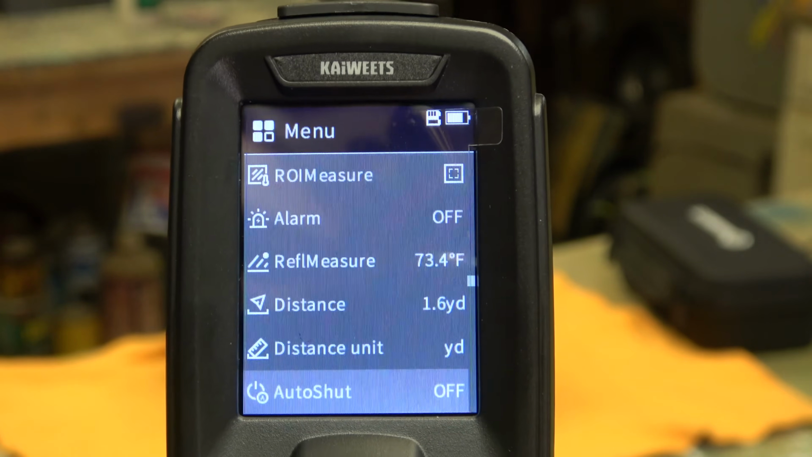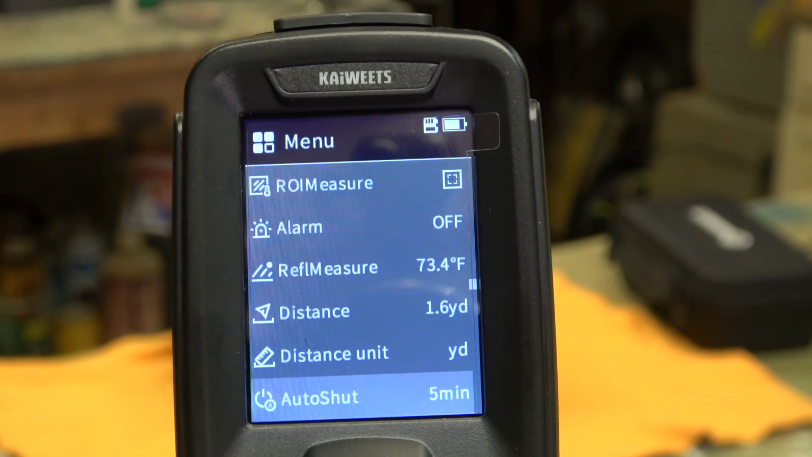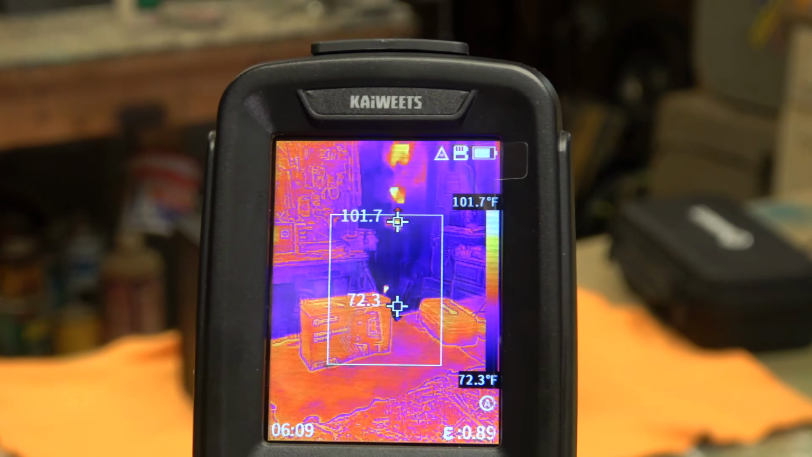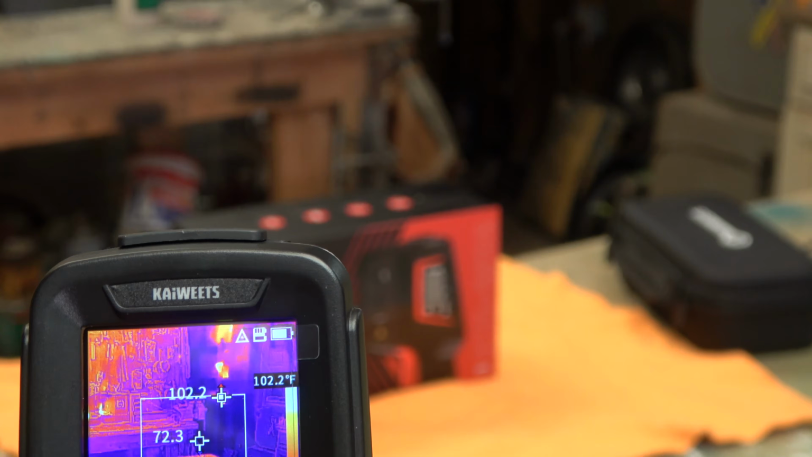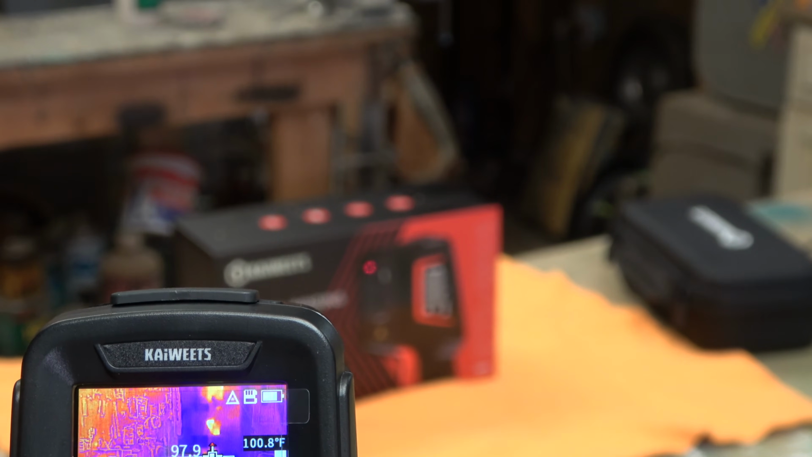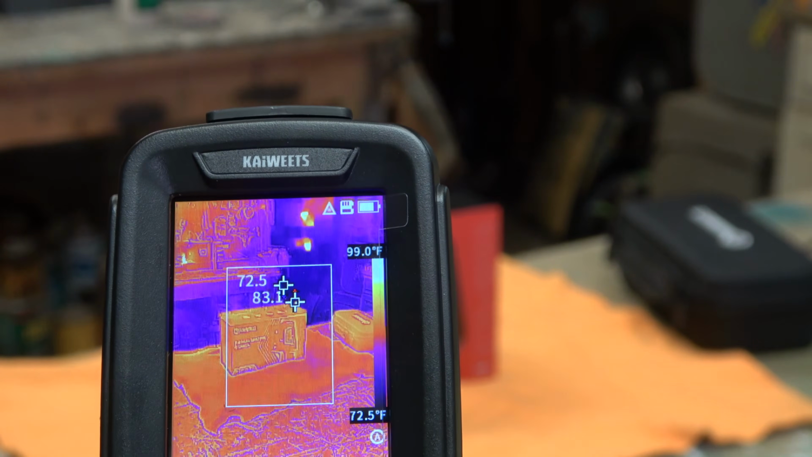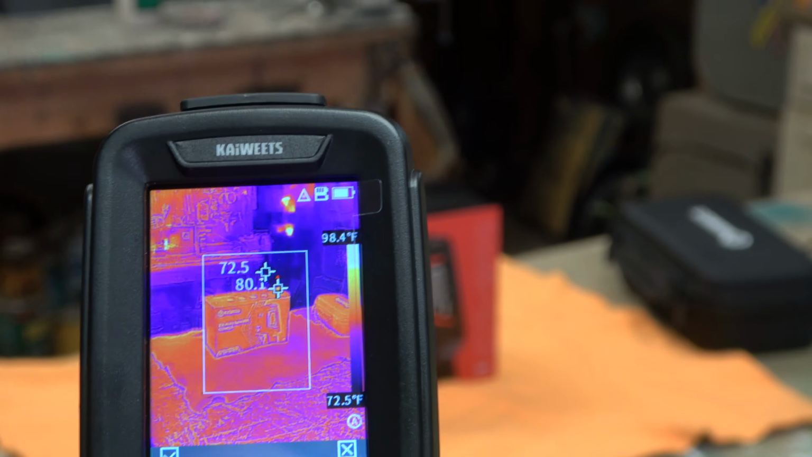Auto shut off is off. You should leave that on so that you don't burn up your battery. Let's turn that to 10 minutes. There you go. All right. So now we can actually look at that box. That box is 72.3 degrees. Right there, we're putting a laser on it. You can see the laser show up on the box. All right. And where that laser is, we're looking at 72.5 degrees now. When I let go, it's going to ask me if I want to save.